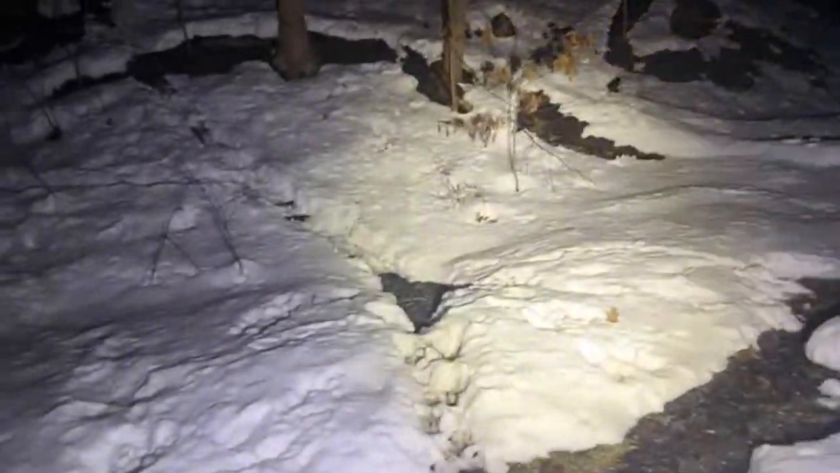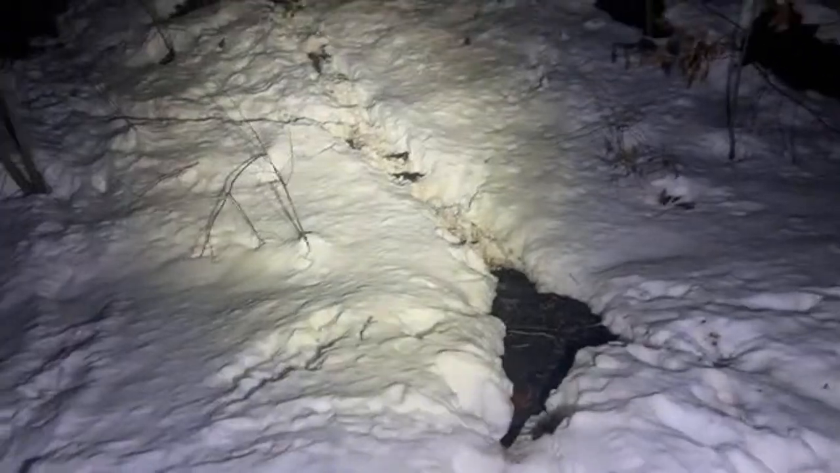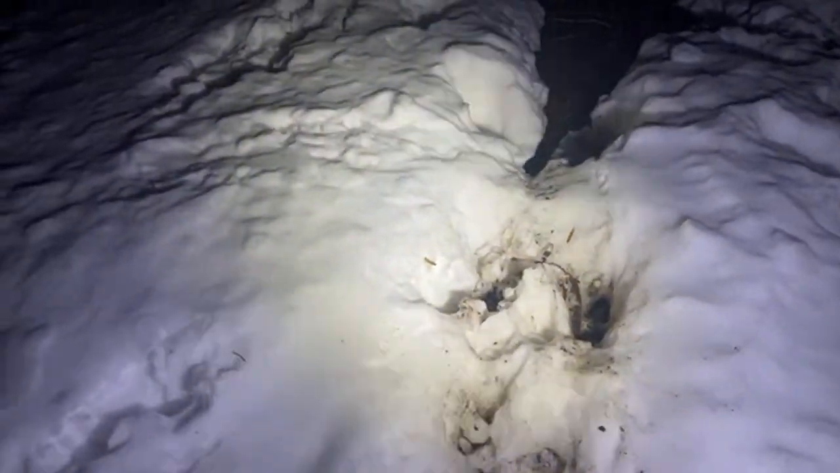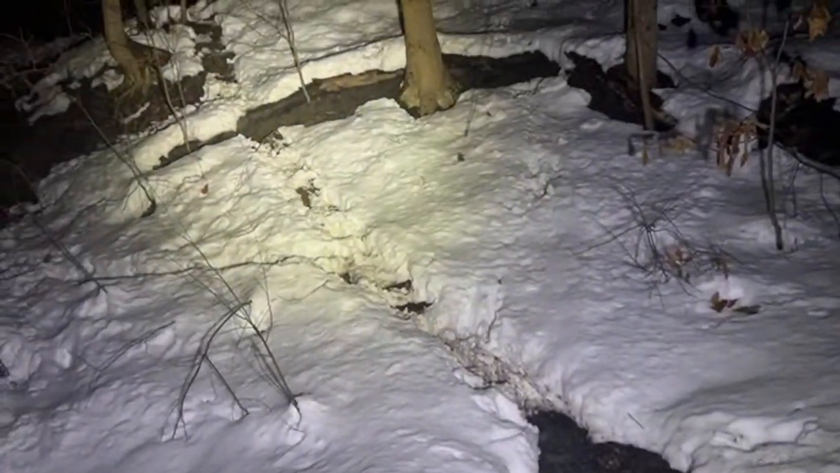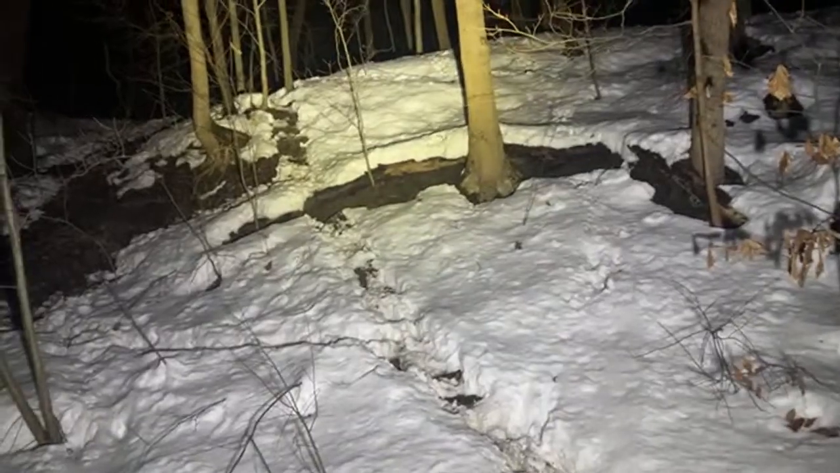Okay, I can see that's definitely a critter trail going up there. That looks pretty big. See if we can determine any footprints here. They're not fresh tracks. But something just was determined to go straight up that hill.